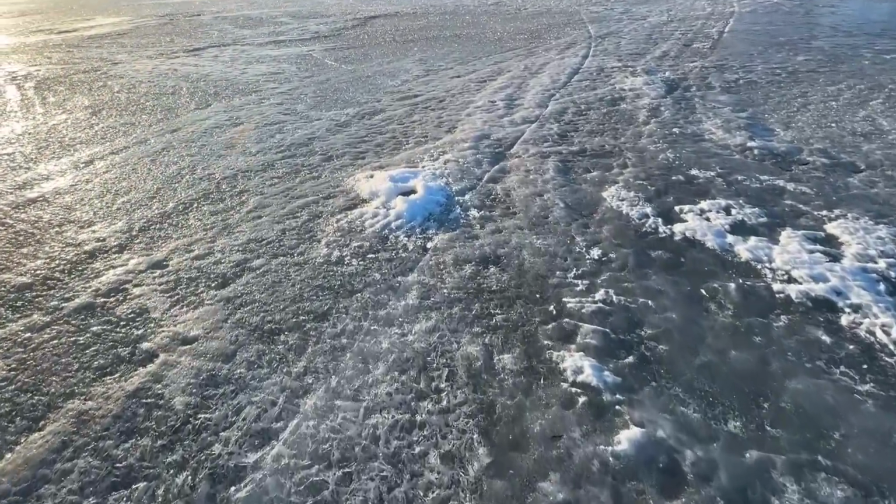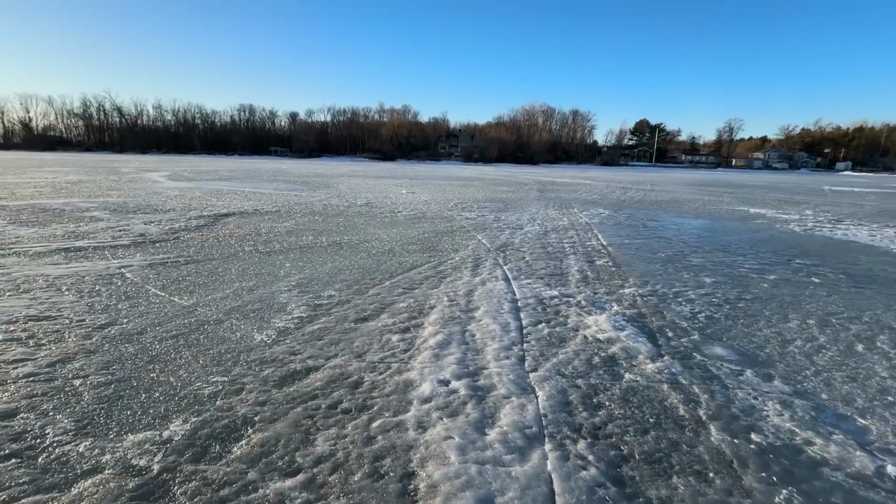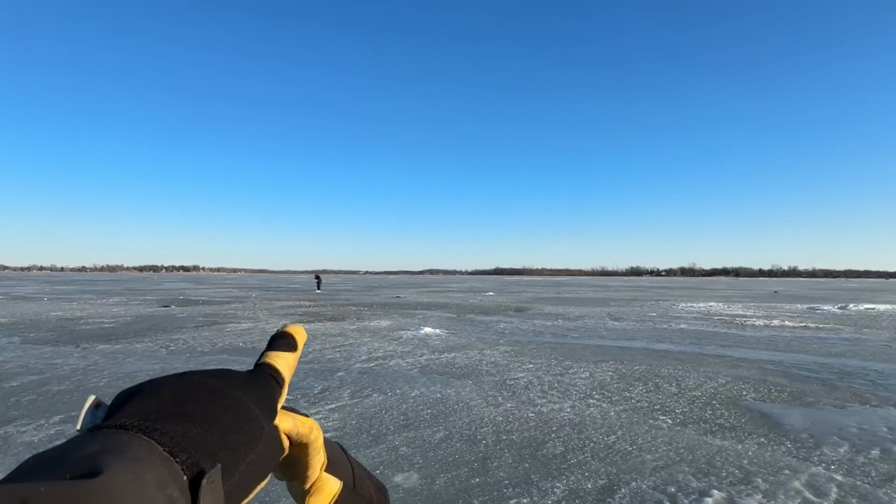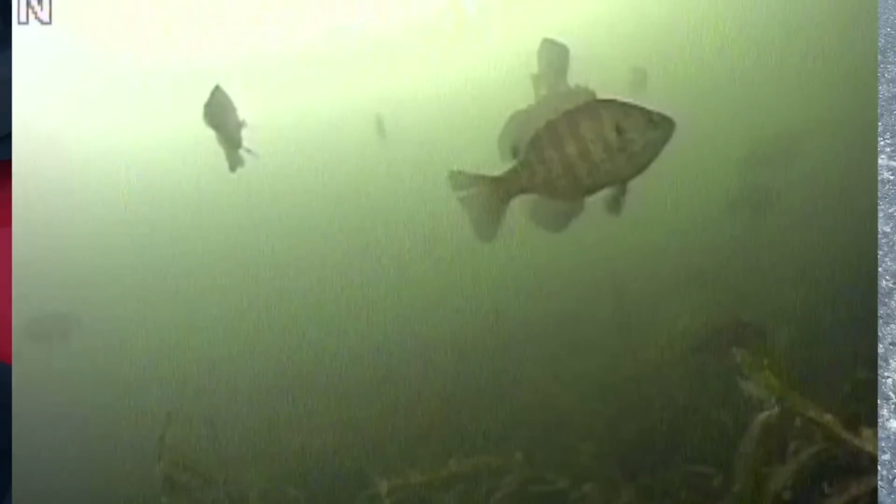Here's an old hole from yesterday, it looks like. Frozen solid. That's unbelievable. Okay, it's freezing. All right, Augie's over there. I just drilled a line of a big circle of holes. He said the first hole that we did had some good gills in it. So I'm gonna take this out, drop down and just see what we got for size.